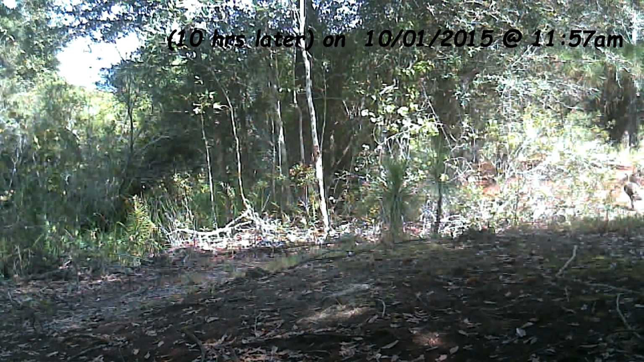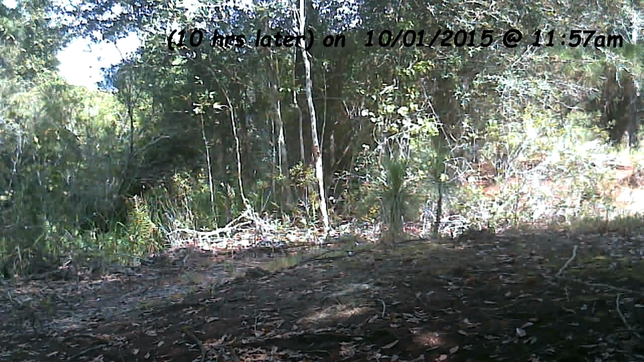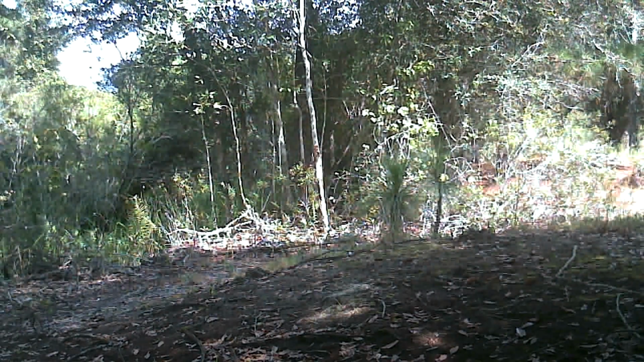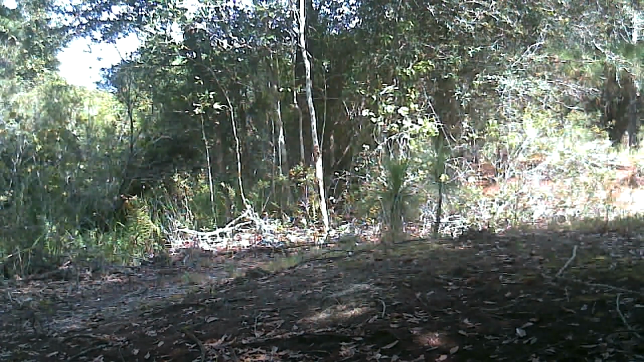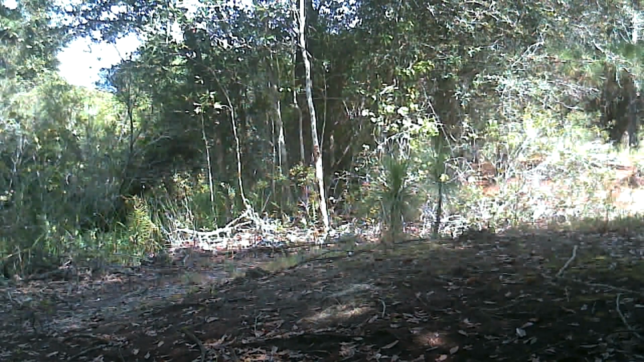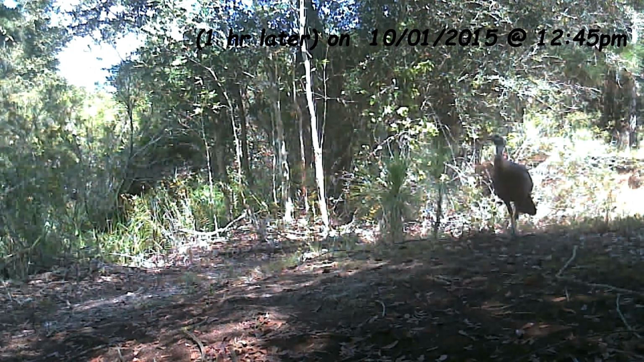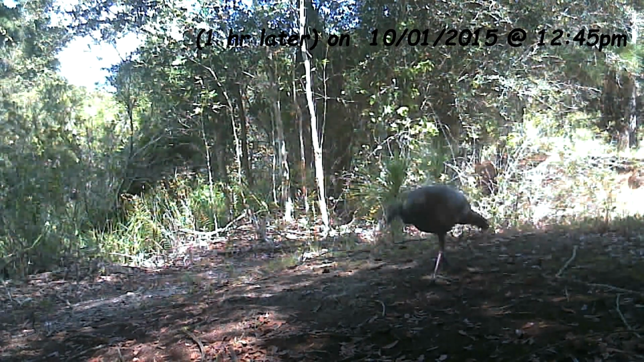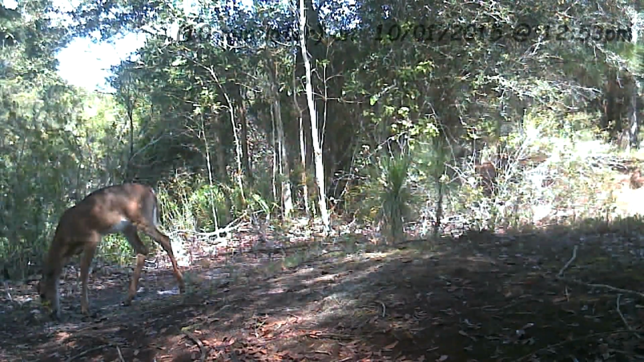And as he leaves, it gets quiet for the next 10 hours. Then we get a couple of hen turkeys coming by. Then an hour later, you see him come back. And it's barely 10 minutes later, and this little button buck shows up again.